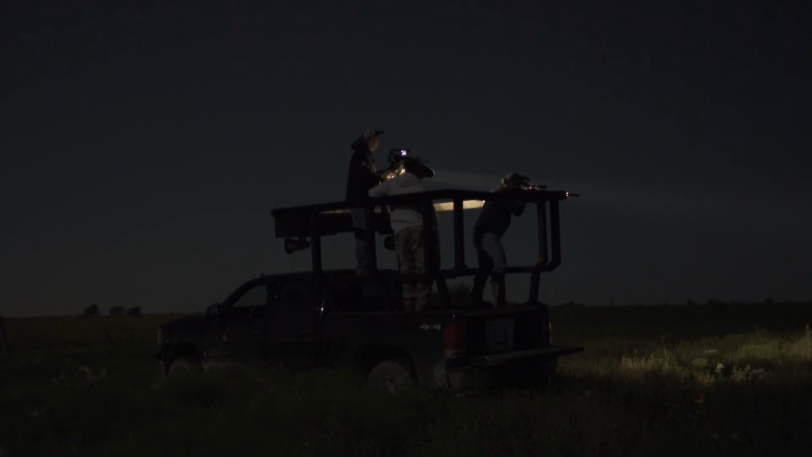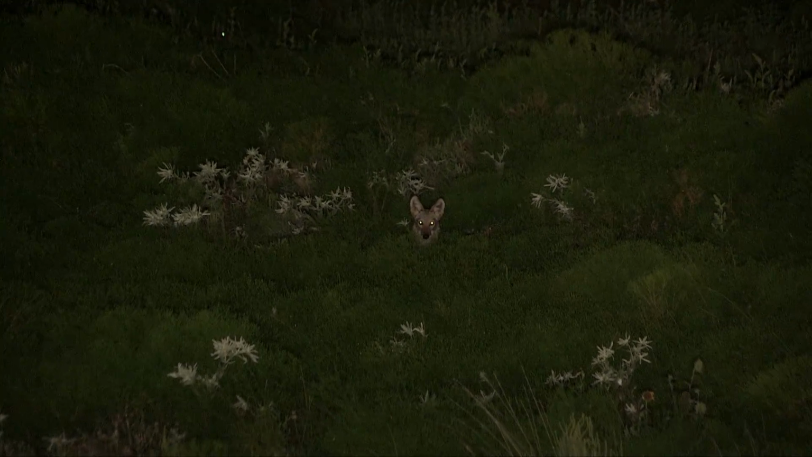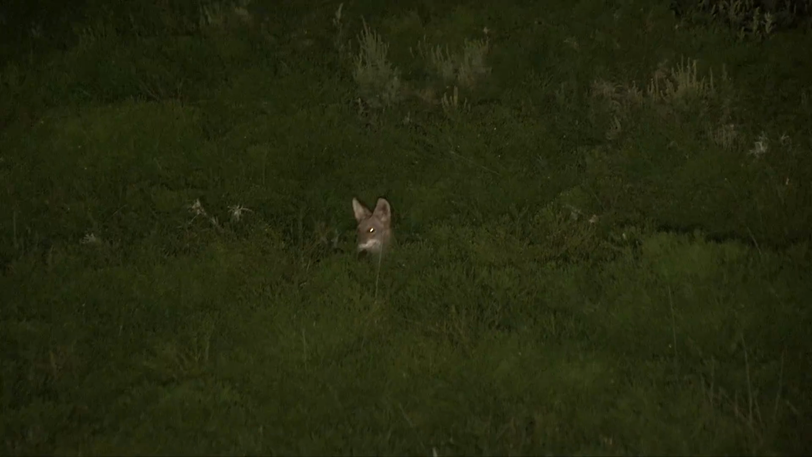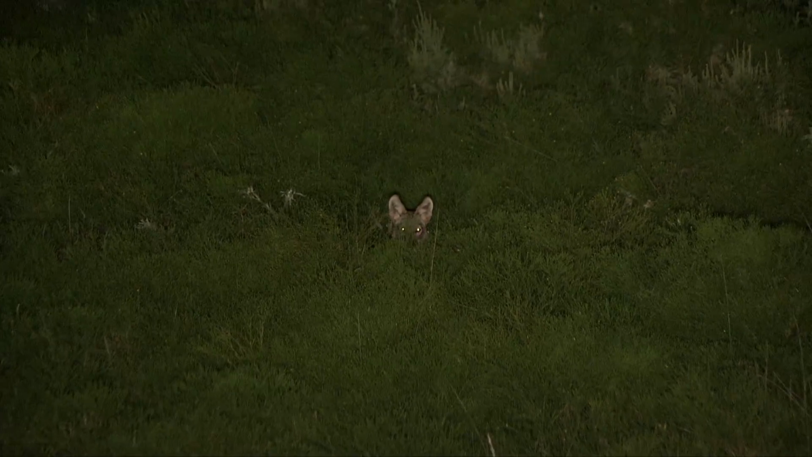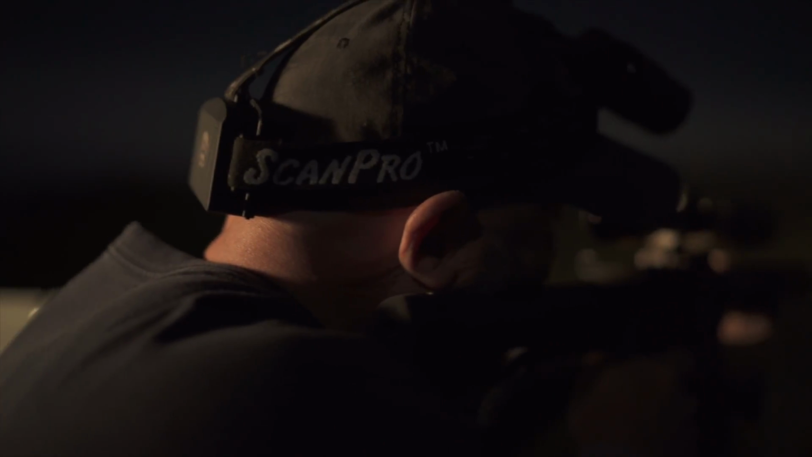For 3 solid nights, we absolutely slaughtered the coyotes, and only a handful of them had responded to a distress sound. The rest came to all the coyote vocals Kelly had on his Fox Pro CS24. It was unlike anything I had ever been a part of, but I knew I wanted to learn this new world for myself. I took 2 things away from that trip: a new friend and a fresh and clear understanding that a distress sound isn't the only thing a coyote will respond to.